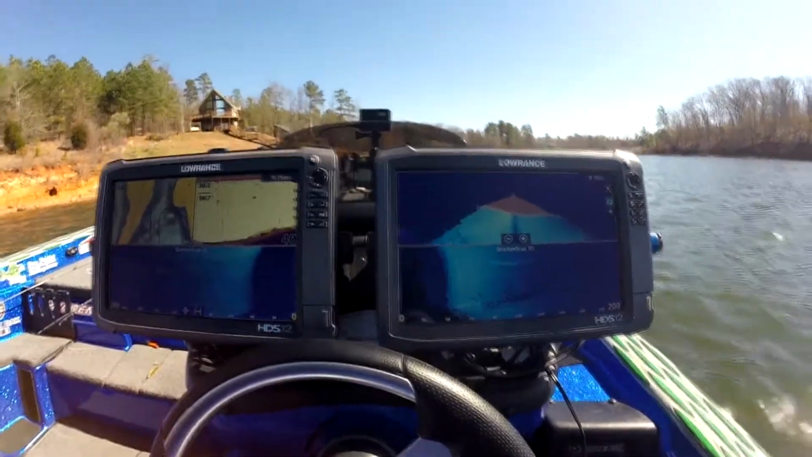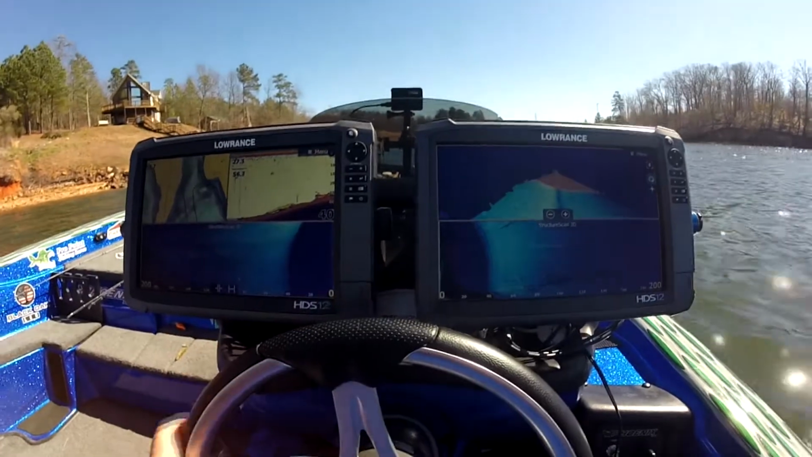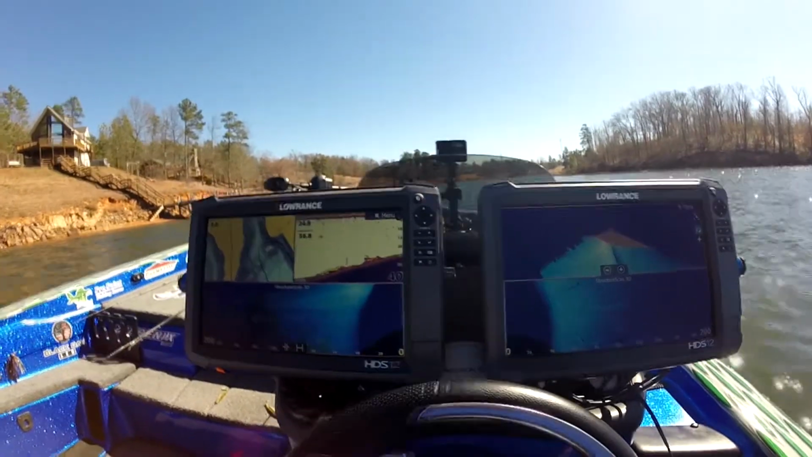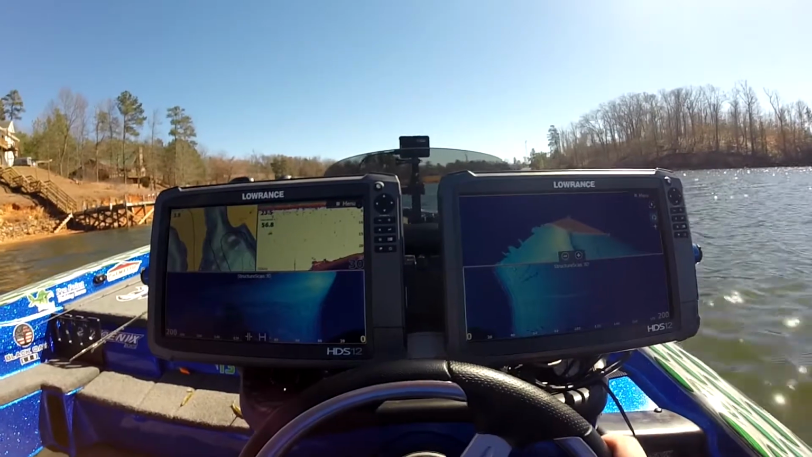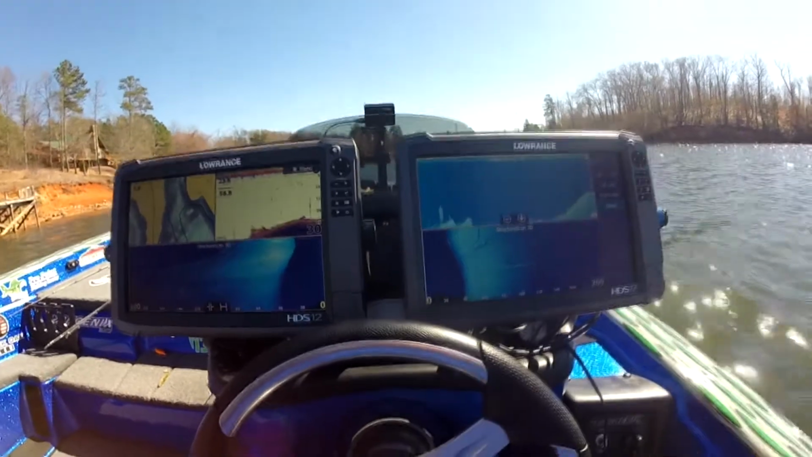So what I'm doing is I'm using both screens to blow up the image to twice as large. That way I can actually get in and do what I need to do. I can pretty much use 3D over here, or if I want to, take that off of 3D and go to down.